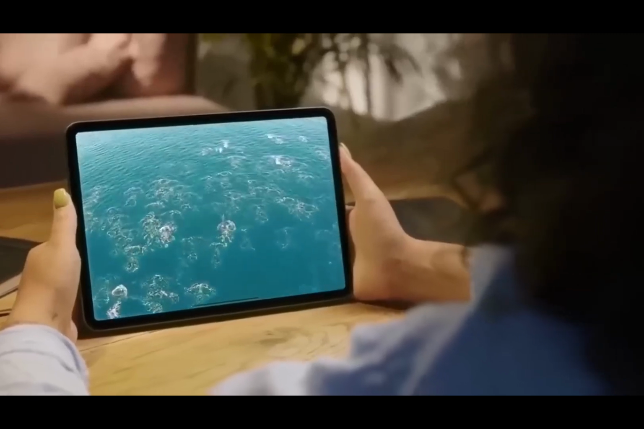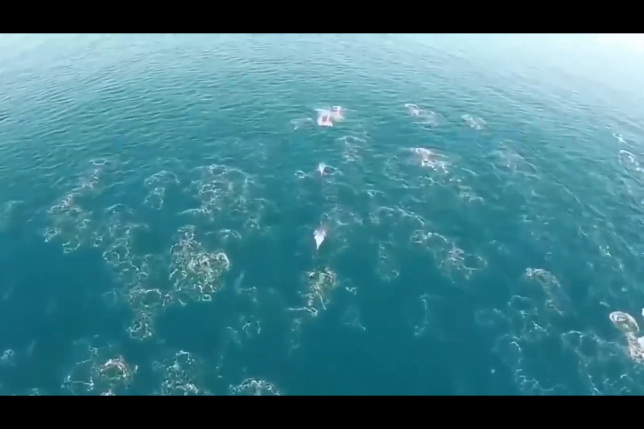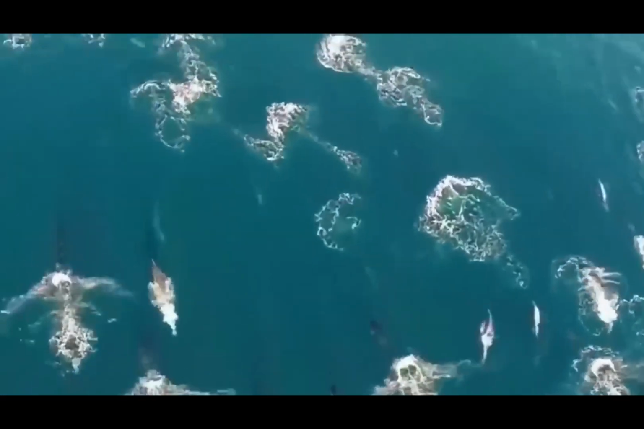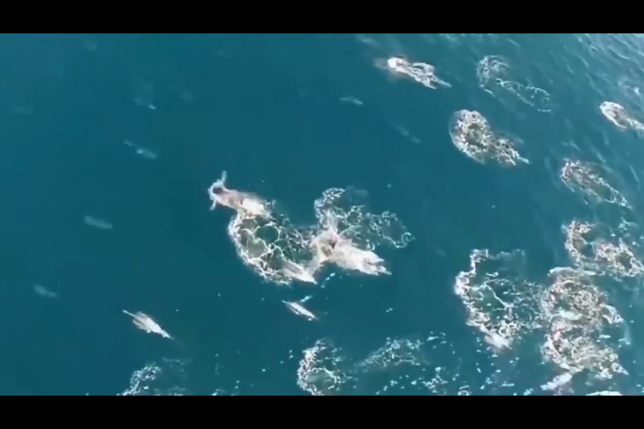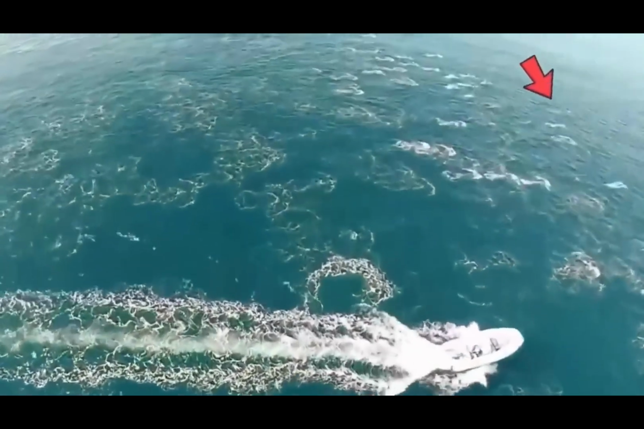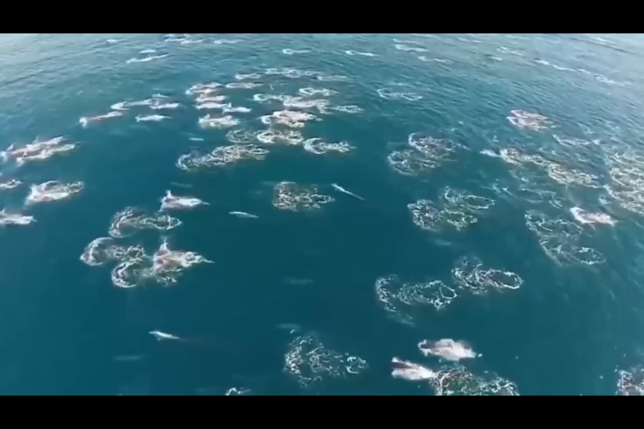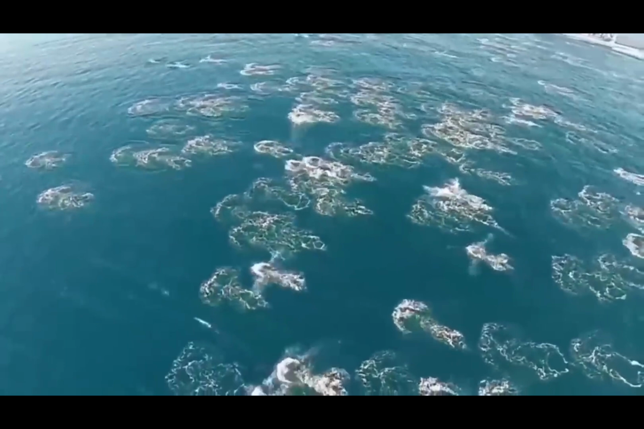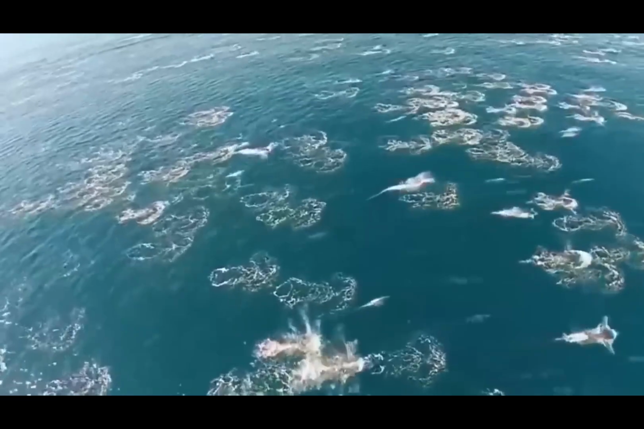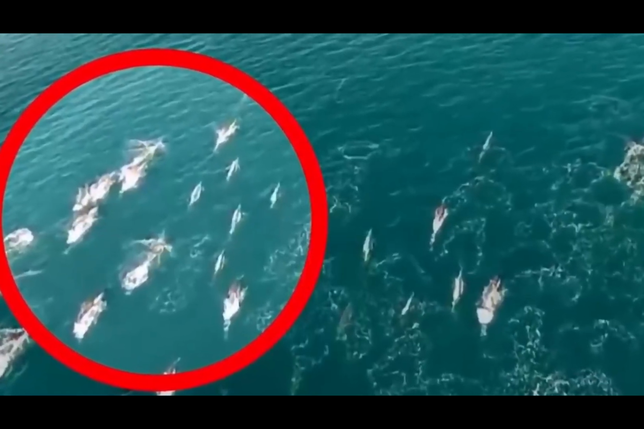What did you initially think after watching this video? Doesn't that resemble a group of dolphins? I mean, everyone immediately believes this before paying closer attention. This footage was obtained by a drone at Dana Point, California. The moment it was first uploaded to YouTube, the entire world was in shock. When it received millions of views, people began discussing it because they believed it offered convincing proof that mermaids exist. The animals initially appear to be dolphins, but their splashing and water movements show that they have arms that resemble human arms.